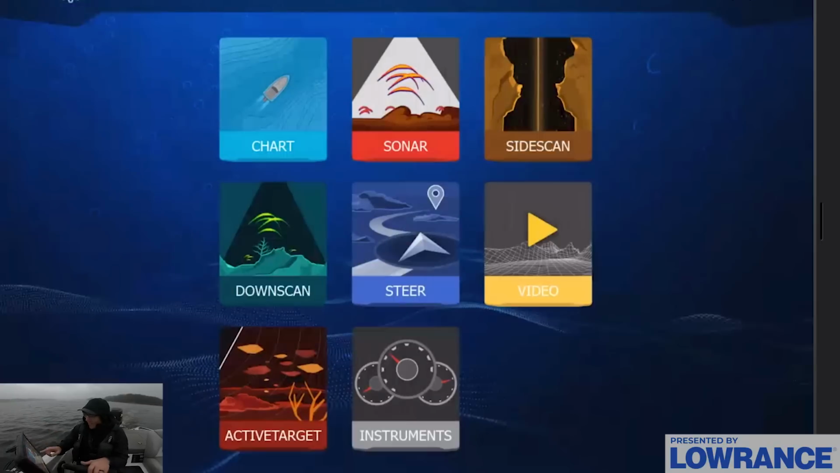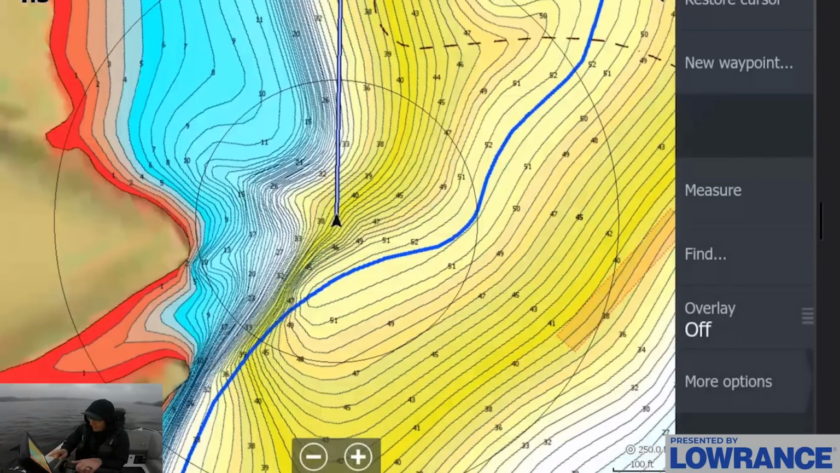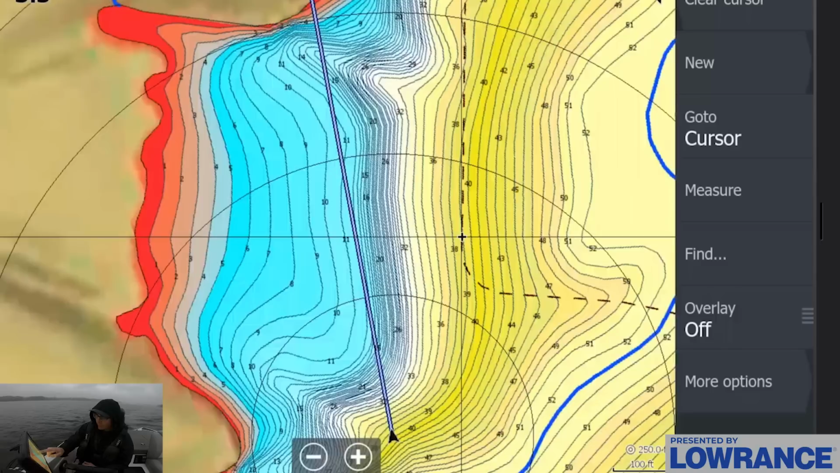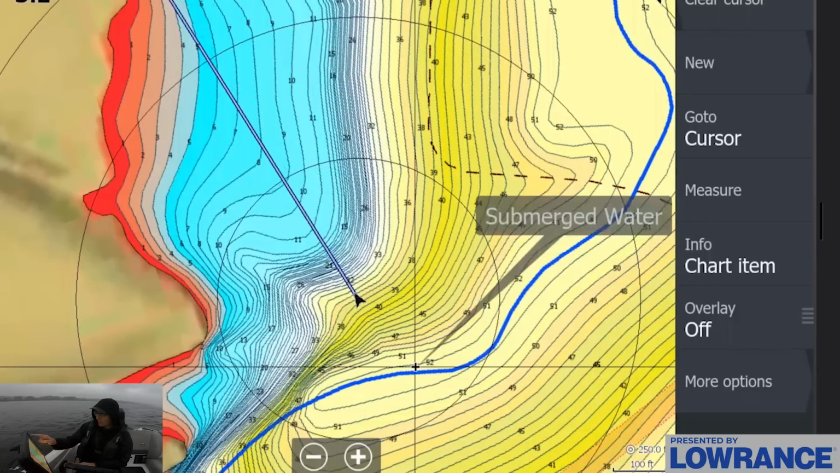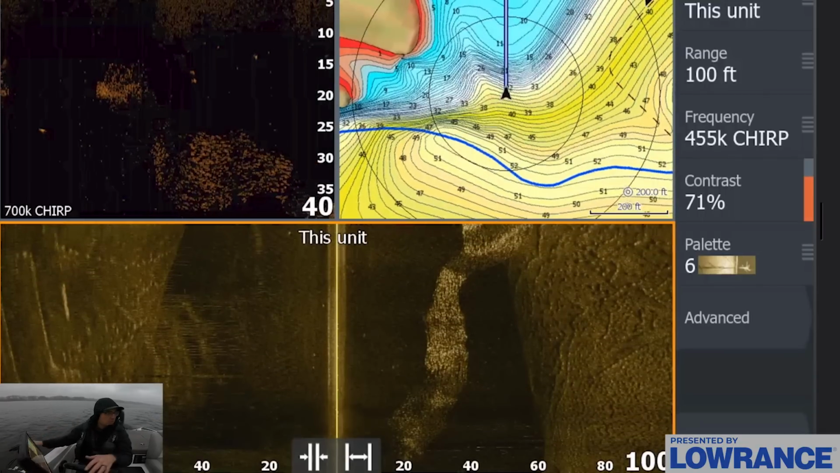So using that logic, after seeing the shad out here, I looked at my mapping and found a really nice secondary point right in the mouth of a big spawning flat. The fish are going to spawn up in here. You have a really nice secondary point right there, it drops off, there's a channel swing right there. And so I started graphing up here in that 10 foot of water range. You can see bait everywhere.